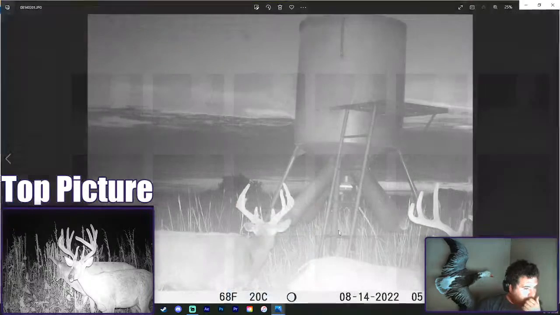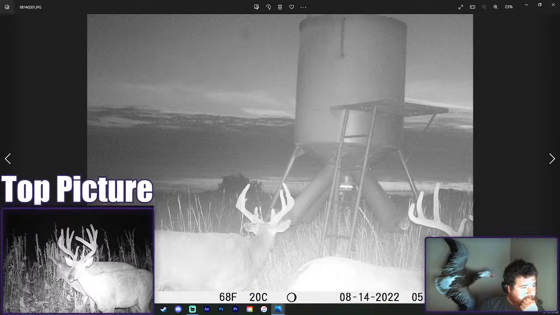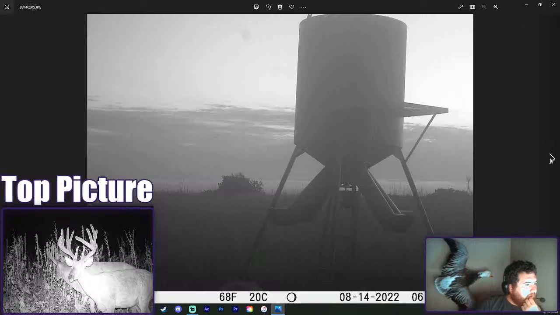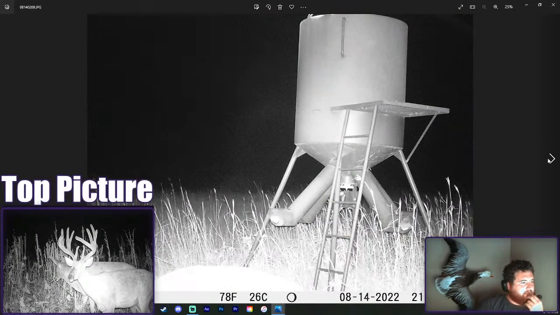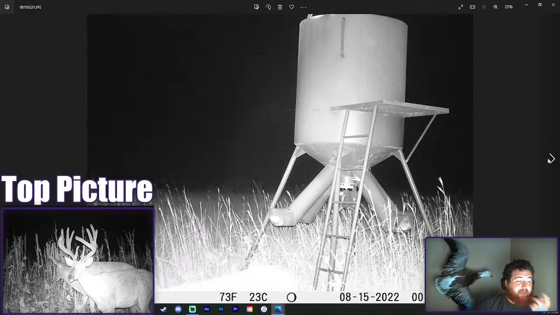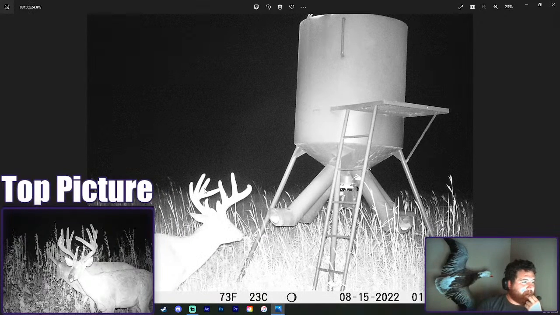Okay, what do we got here? It's like a good size 8. This might be another one of those old ancient deer. Yeah, I think that was another one of those deer that are just 7, 8. That one actually might be older. Yeah, this buck right here. This buck is so old.